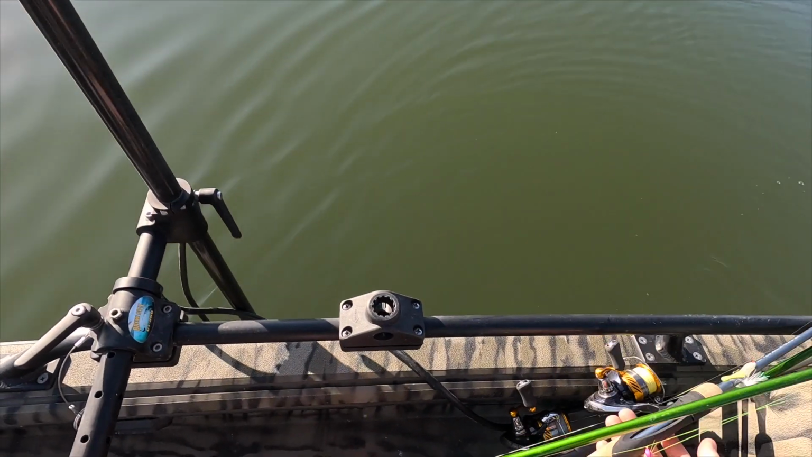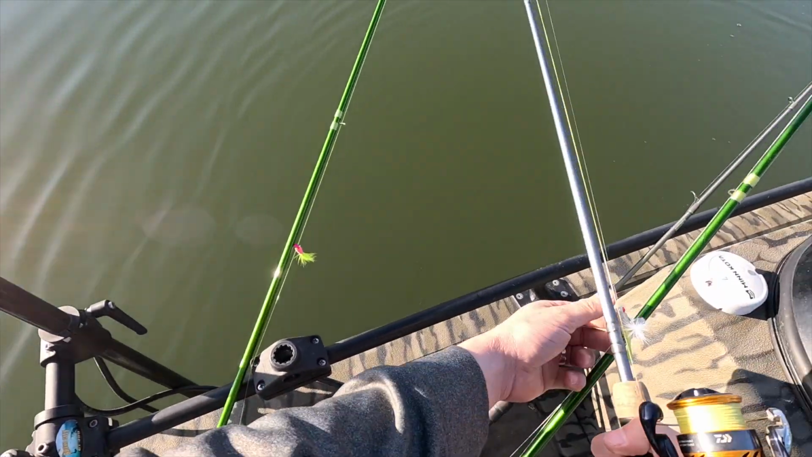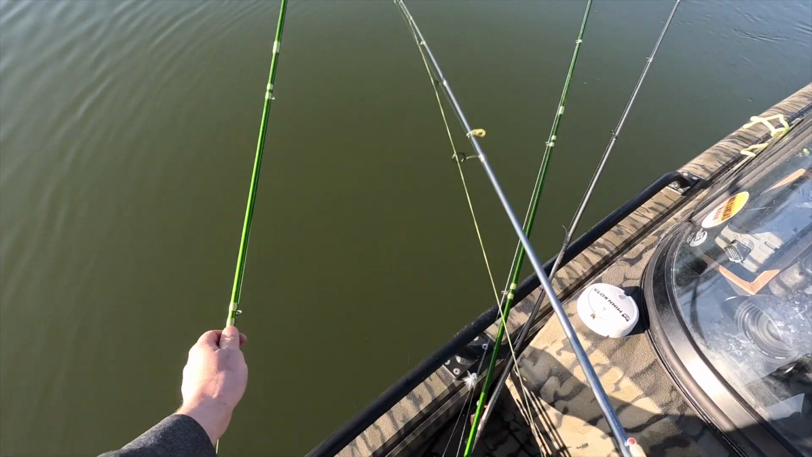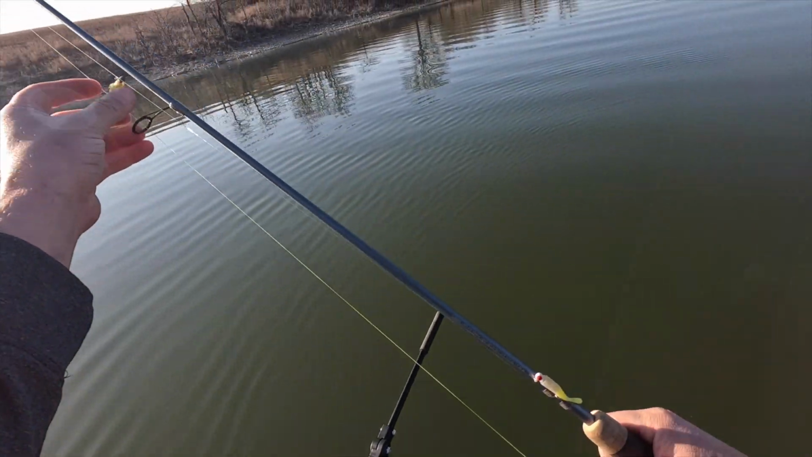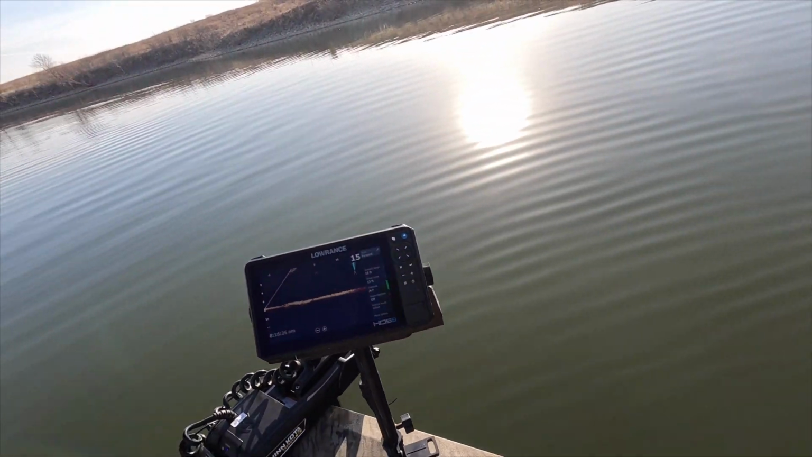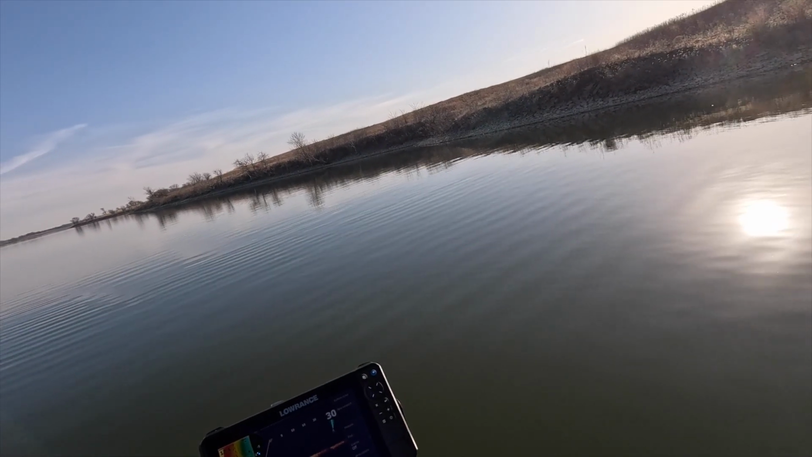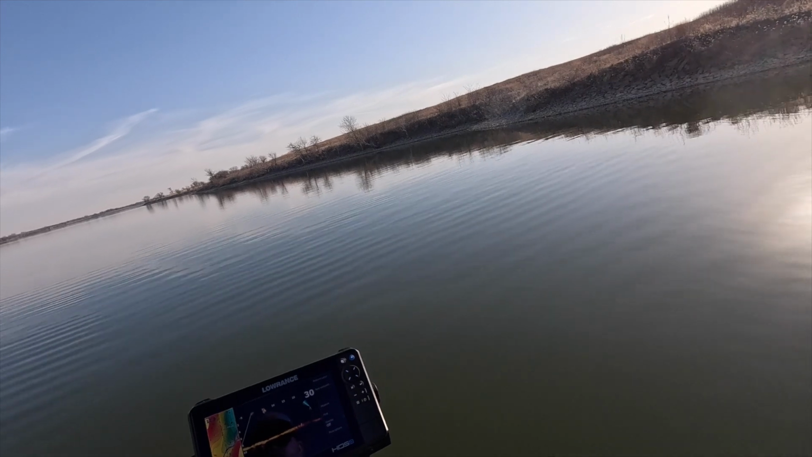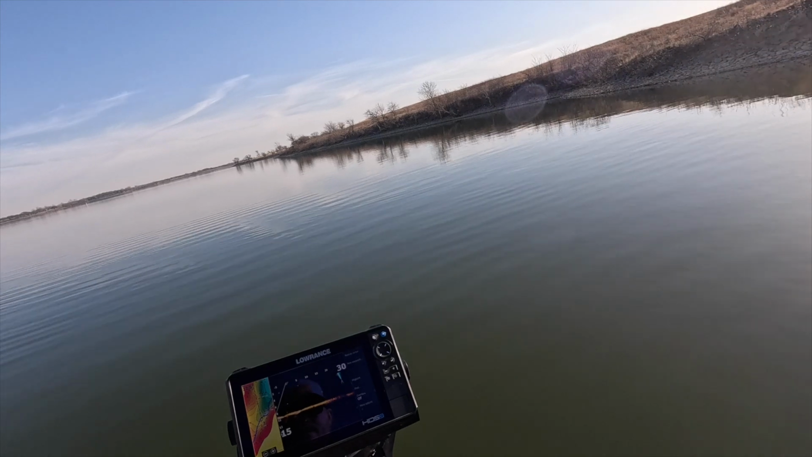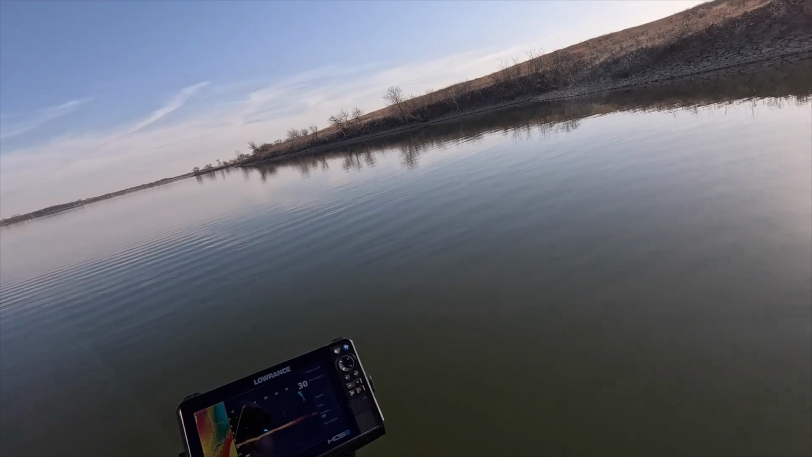Let's get this down there, and we'll start off with just a basic jig. Oh, I forgot that I put two on here. We got like a little 32nd ounce too. All right, here we go. Let's rock and roll. This trolling motor works so much better than the other one did. Oh my gosh. The responsiveness is pretty awesome. That's kind of one of the biggest perks I think I'm gonna have with this, is super good responsive time.